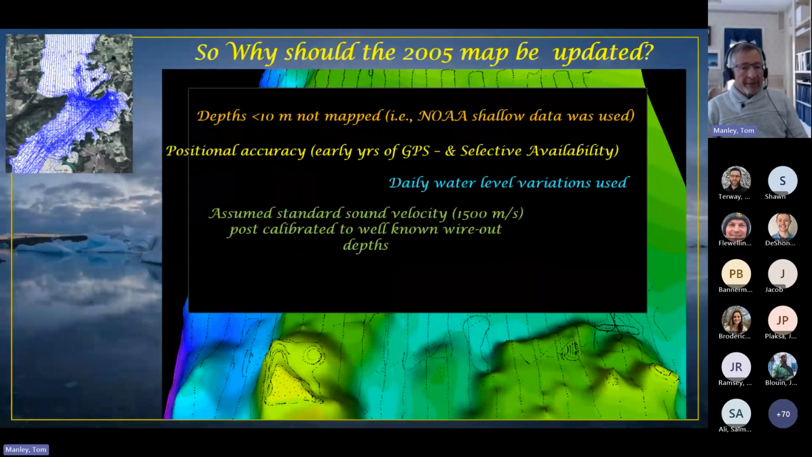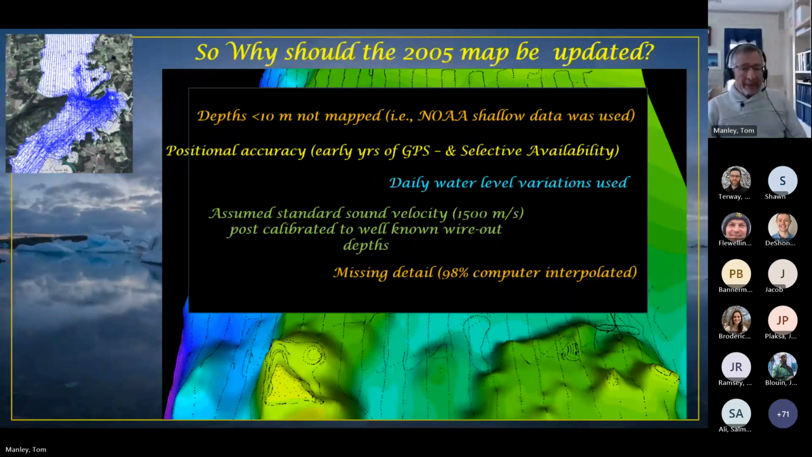The assumption of the 1500 meter per second standard water velocity was used even though data was post-calibrated to well-known wire-out depths. For sure, it was necessary, but not a perfect solution. Comparing the individual dots on the lake map created by the single beam echo sounders to the unmapped area, it's not hard to believe that only 2% of the entire lake was actually mapped. The remaining 98% was computer generated.